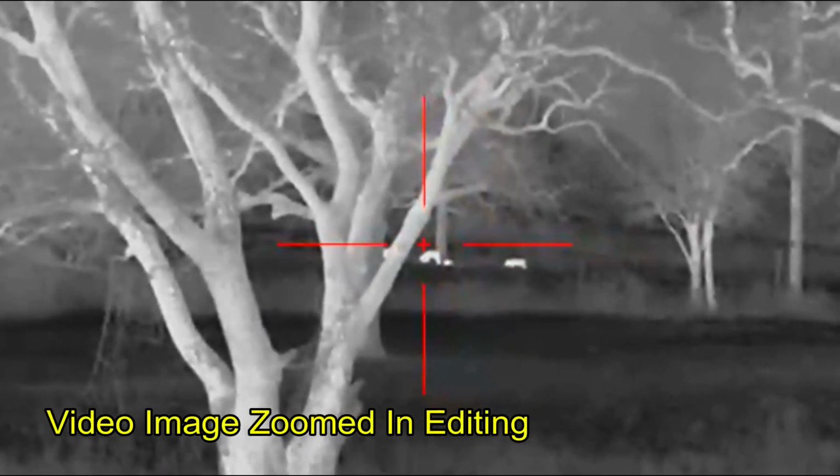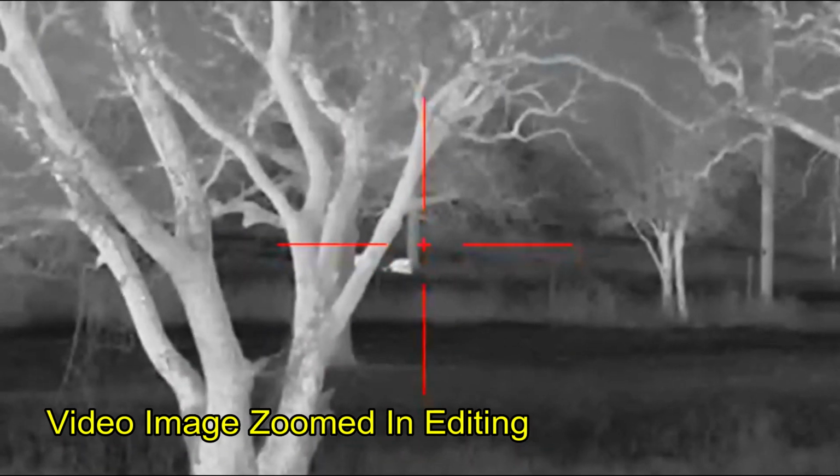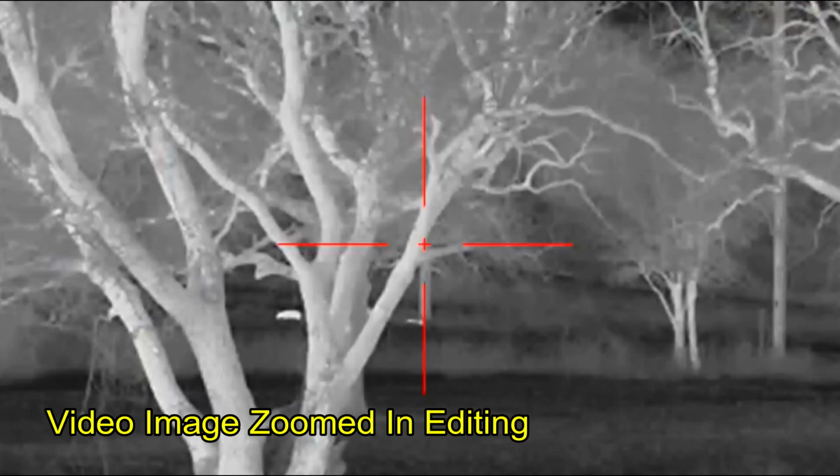This is one of at least 3 groups of hogs that we saw pass through in about 15 minutes time. And they're moving off to the west. And at this point there's nothing that we can do but wait.